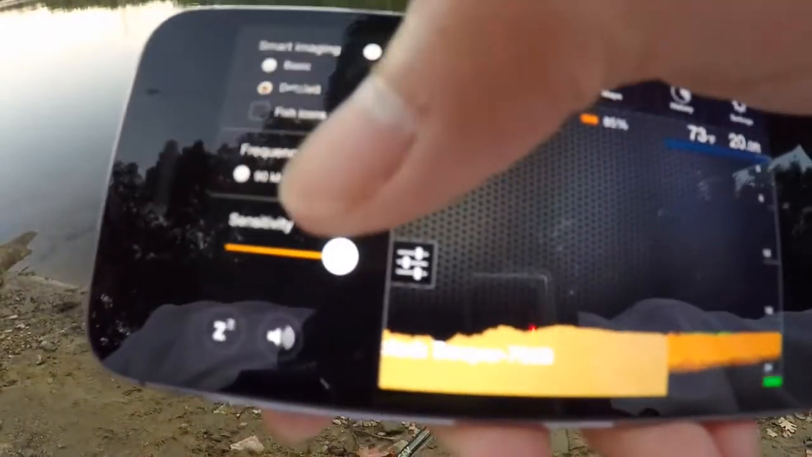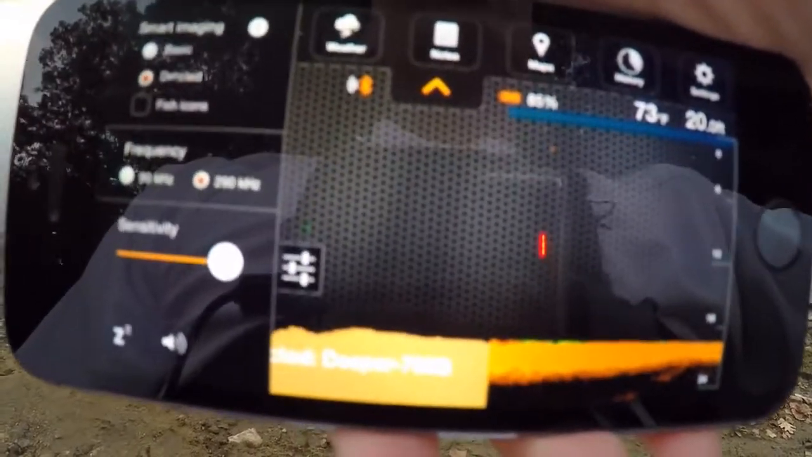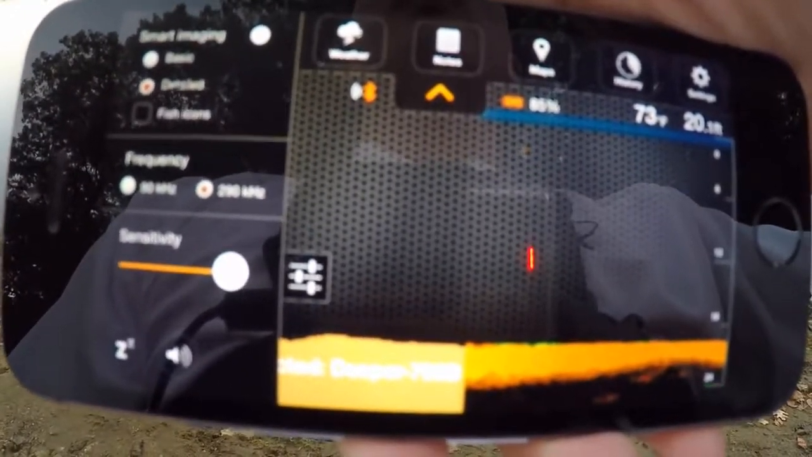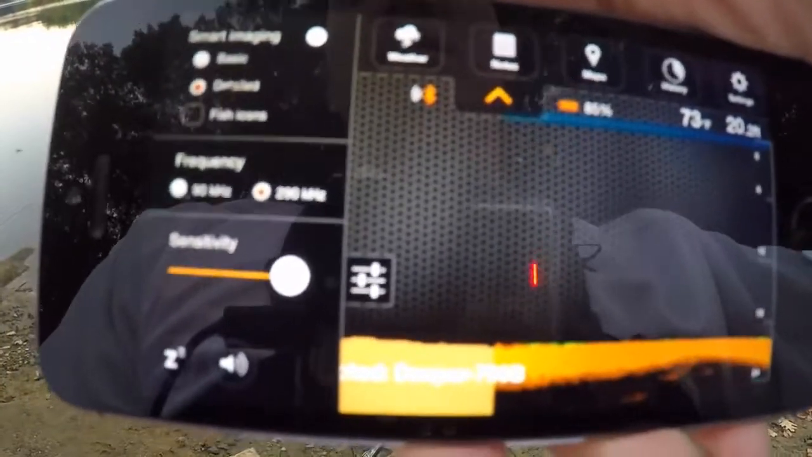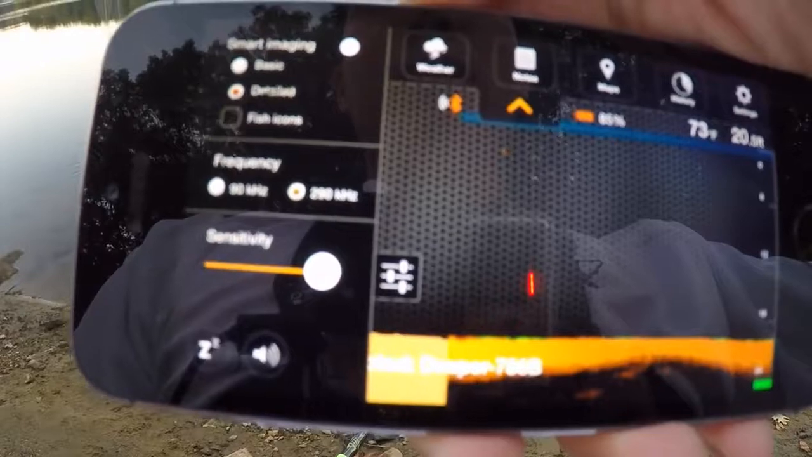Then for the frequency, you have 90 kilohertz and 290 kilohertz. And 90 is if you're scoping out an area on like a kayak or something, you want a general idea of what's under the water, use 90. But I use, as a bank fisherman, I use the 290 pretty much all the time to get a more detailed view of the bottom.